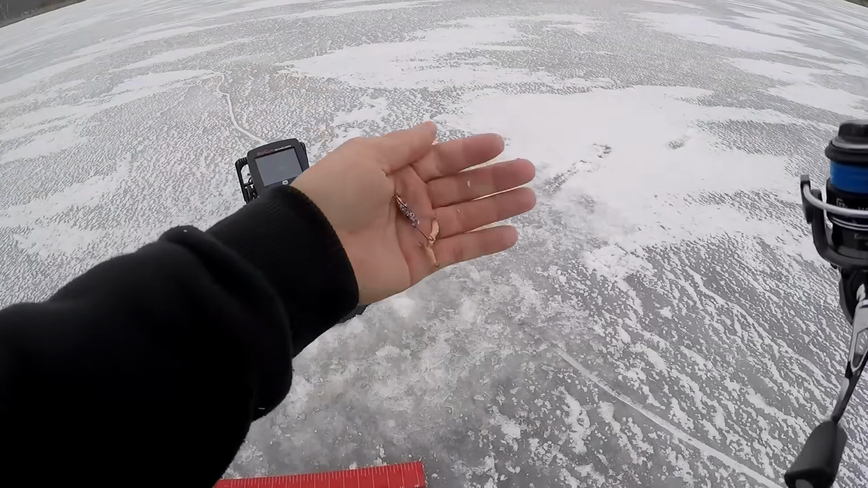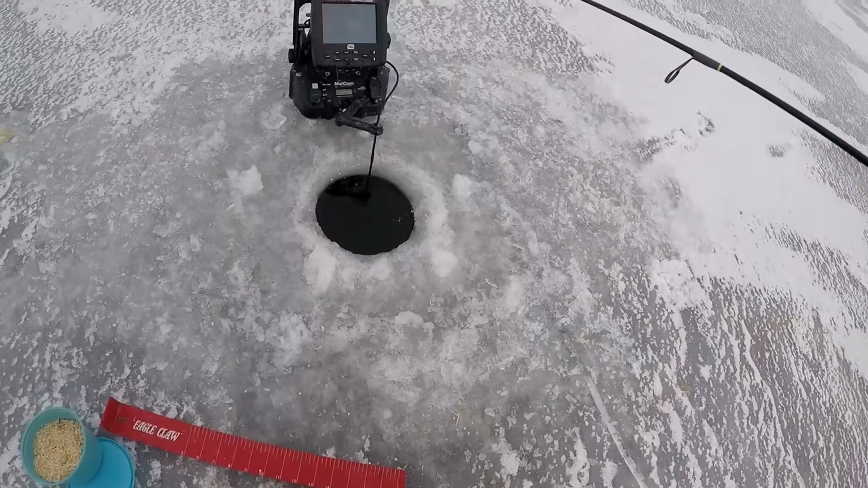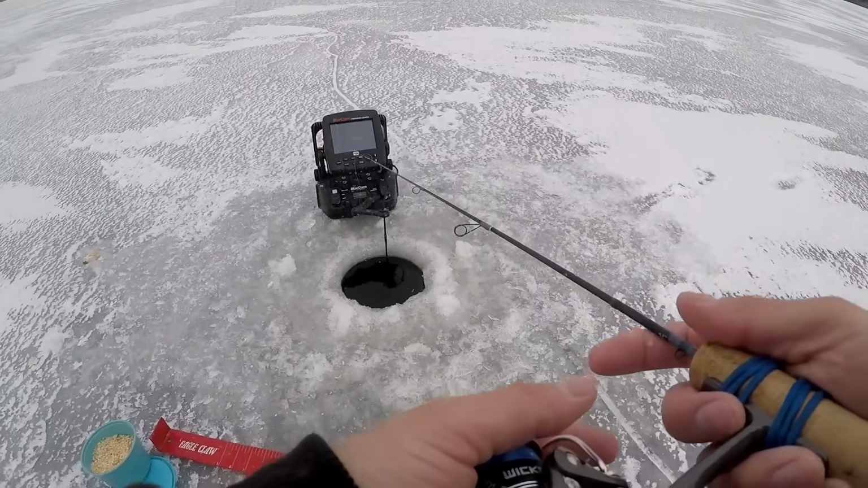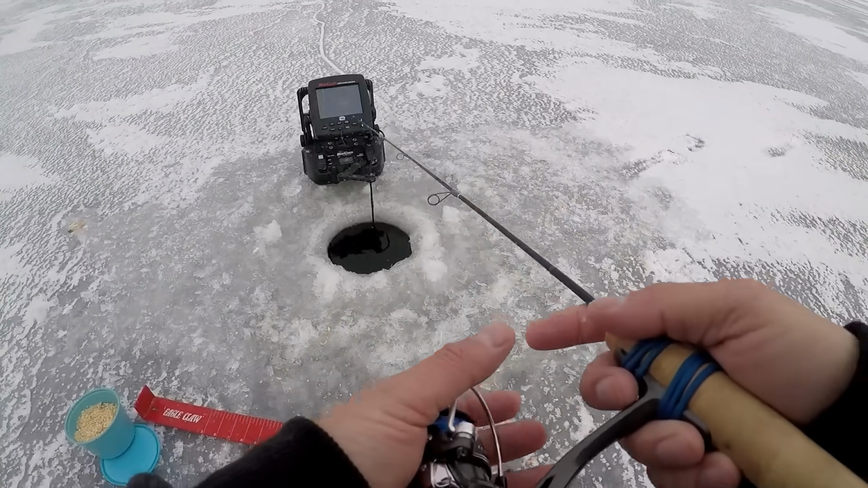Alright, I switched to this spoon here. I'm going to see if that'll help me out a little bit on my hookups. Bigger treble hook. That's going to help a lot.